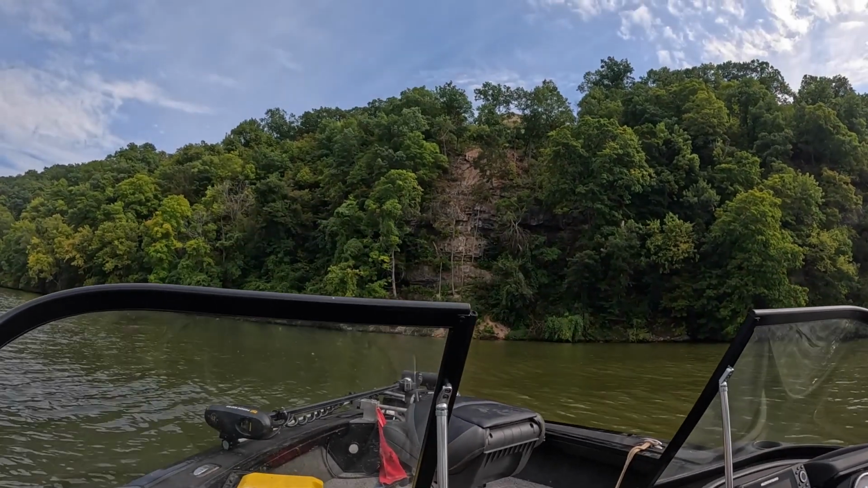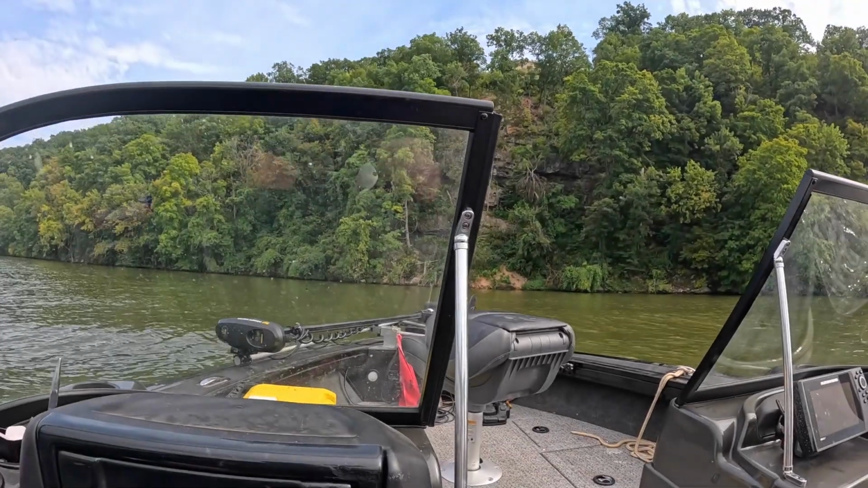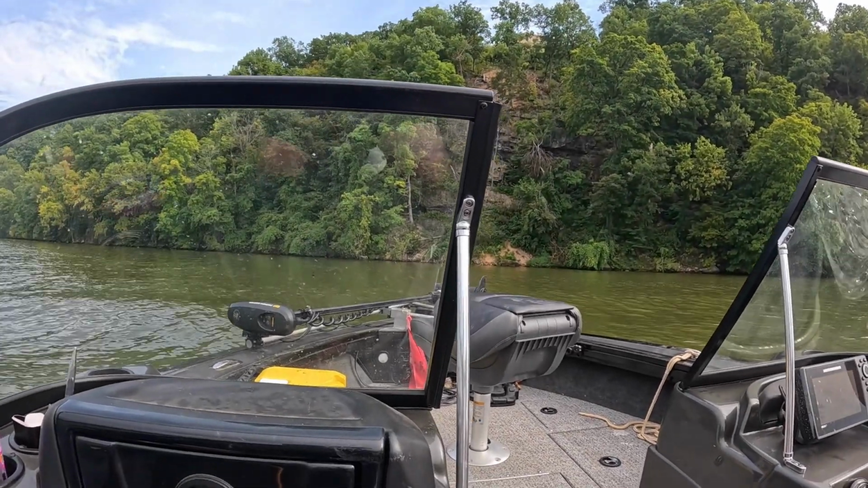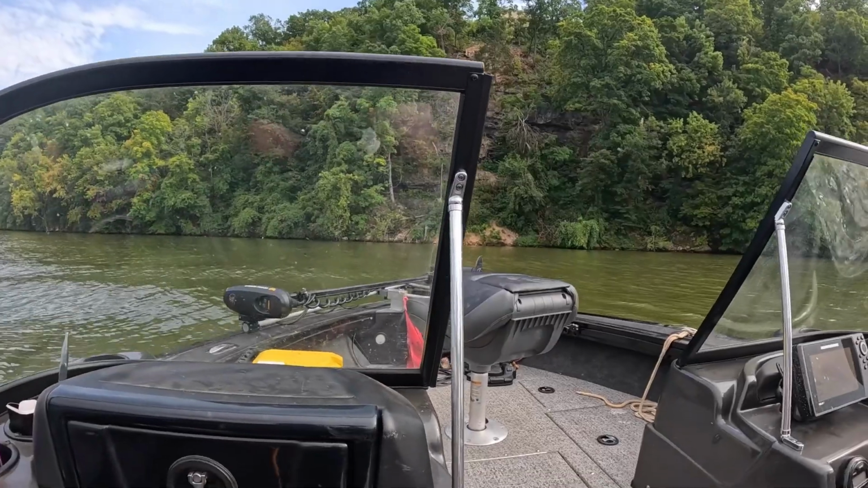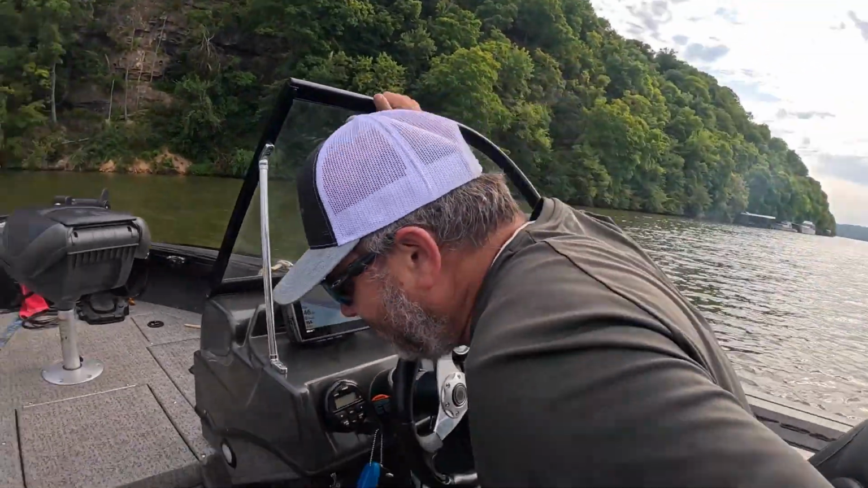As you can see, there was a landslide, and it dumped a bunch of stuff off into the water. And that's kind of what we've been fishing, is all that stuff that's down there in the water where we've been finding them. So we're gonna go up here. Randy's gonna get the live scope going and try to catch some crappie.